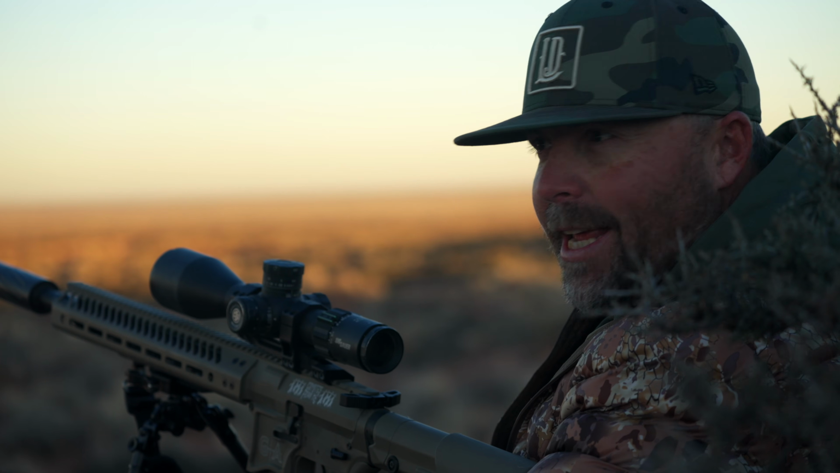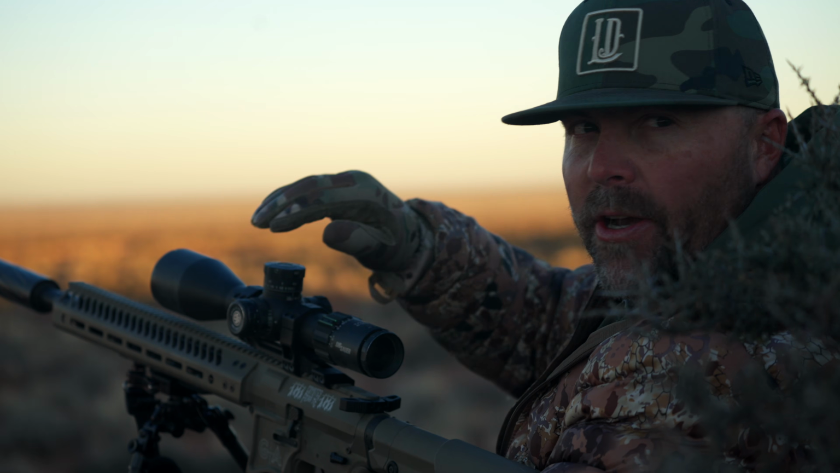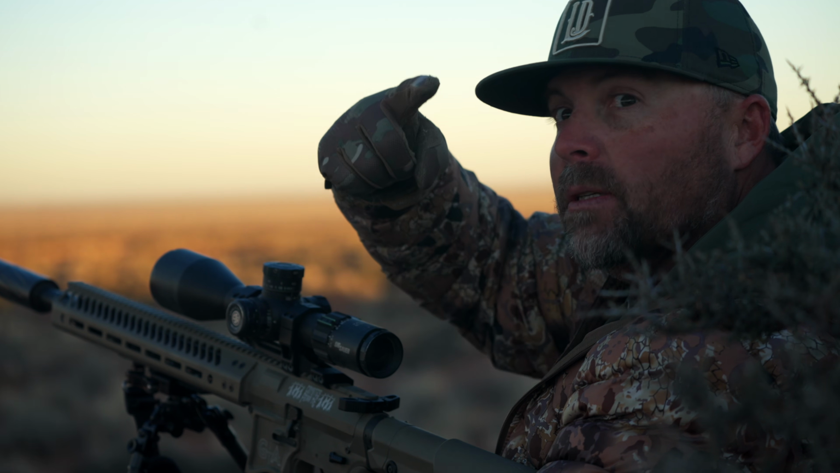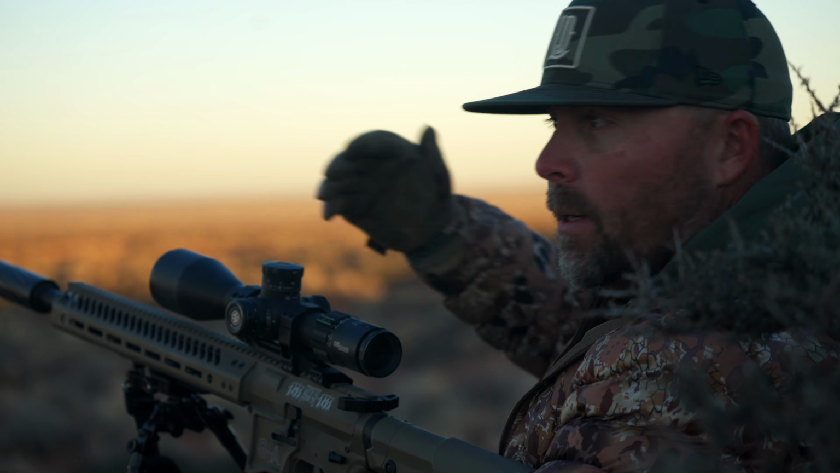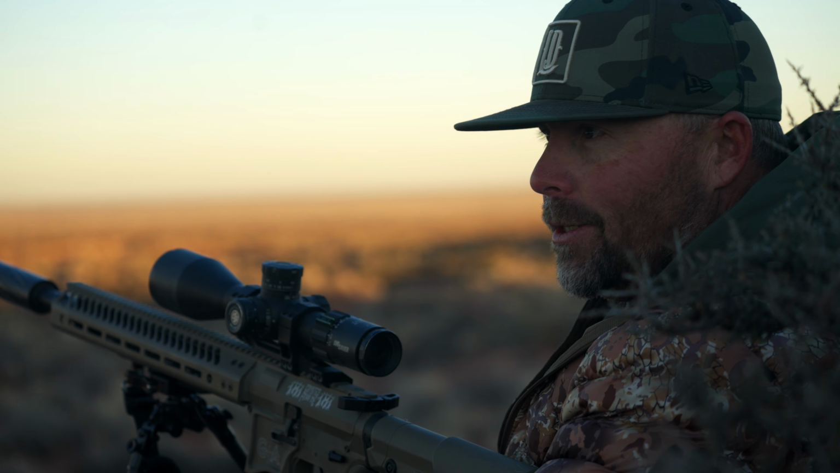All right, first stand of the morning. Like I just mentioned, we walked in about 500 yards. Dropped off this little knob right here. So the sun's coming up behind us. We're going to be sitting in the shadows. Coyotes should be coming into the sun, so we should see them pretty good.